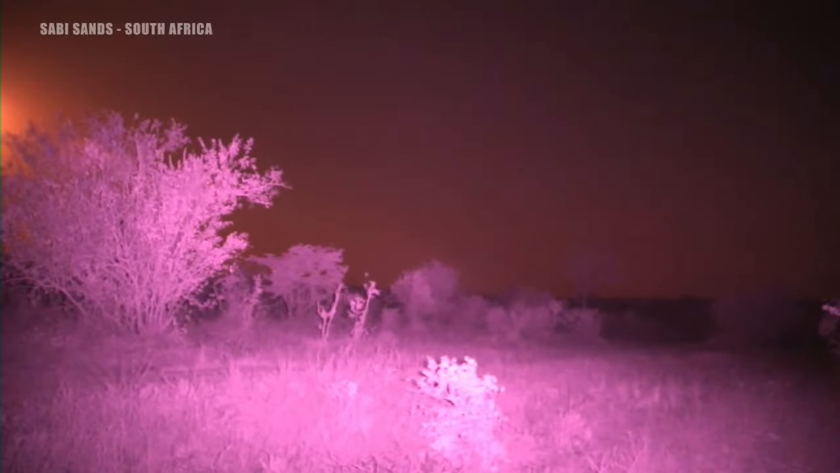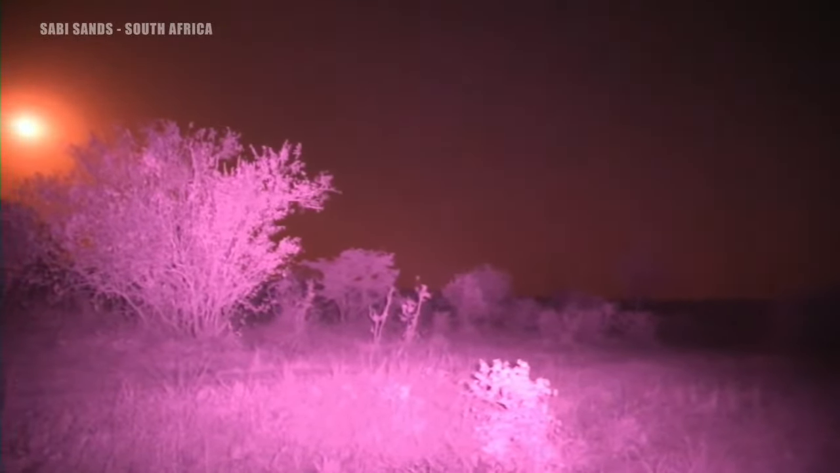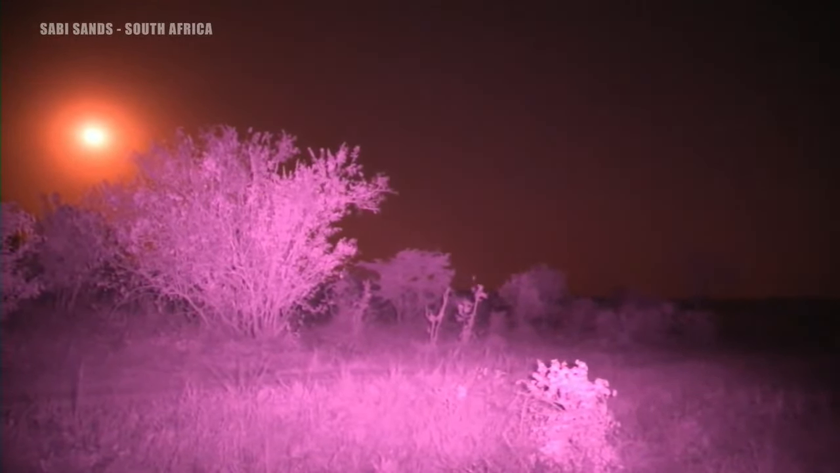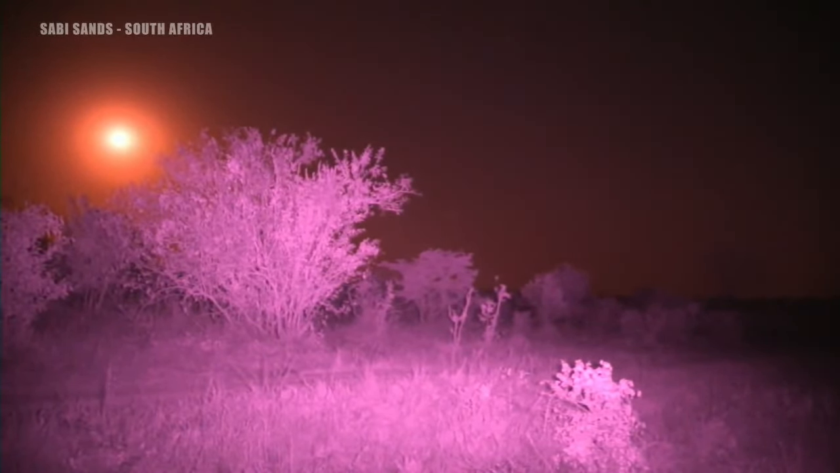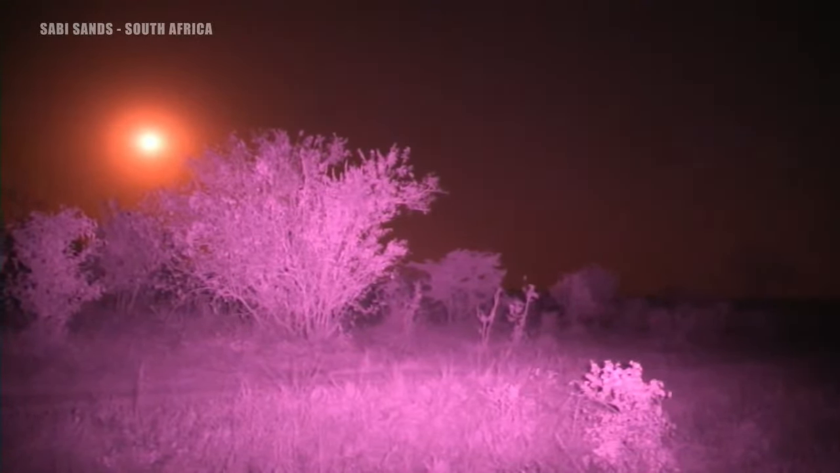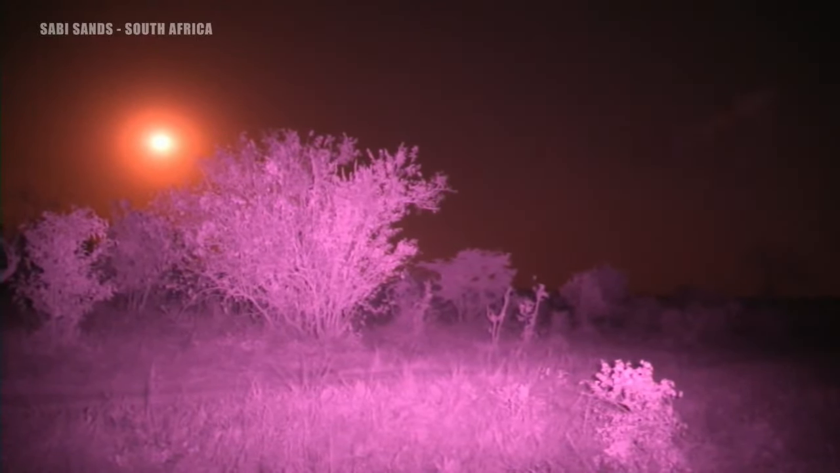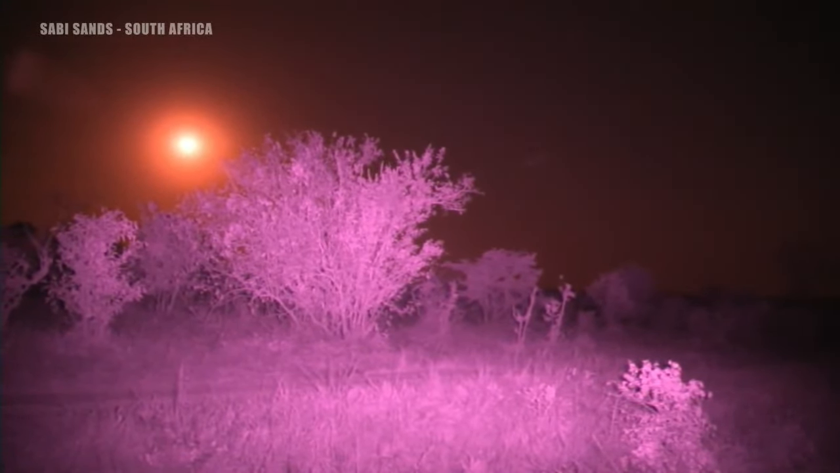You can see the bright light of the moon coming through there in the top left of the frame. If one spends some time out here without artificial light, your eyes adjust quite quickly. You can actually move through the bush without any artificial light when the moon is so full.